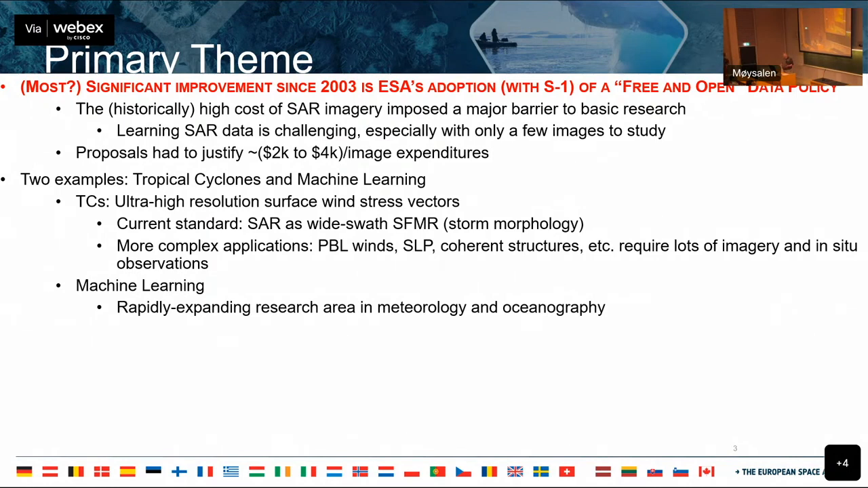So for tropical cyclones, SAR provides this ultra high resolution surface wind stress vectors. And the current standard of using SAR tropical cyclone imagery is essentially treating it as a glorified wide swath SFMR. So you're just getting the wind as a function of position. But there are more complex applications that you can come up with that are going to require a lot more data for studying. And then the second is just this generic issue of machine learning, which is a rapidly expanding research area overall in meteorology and oceanography.